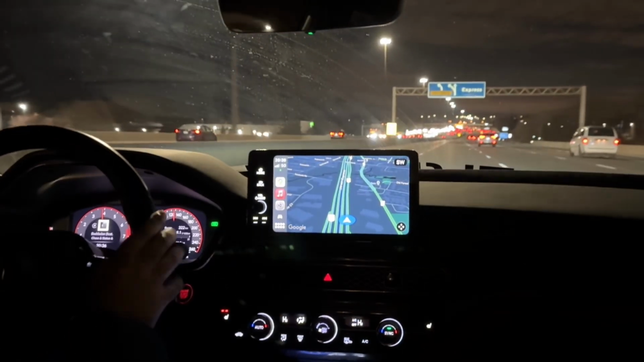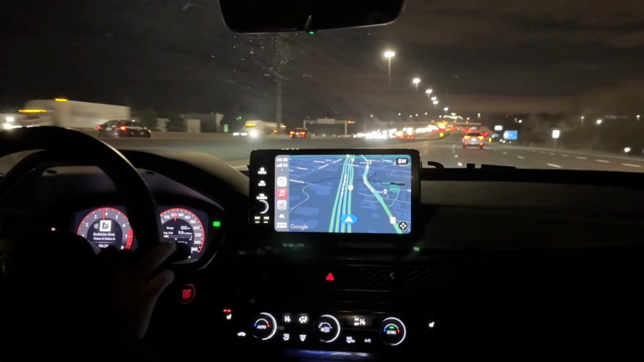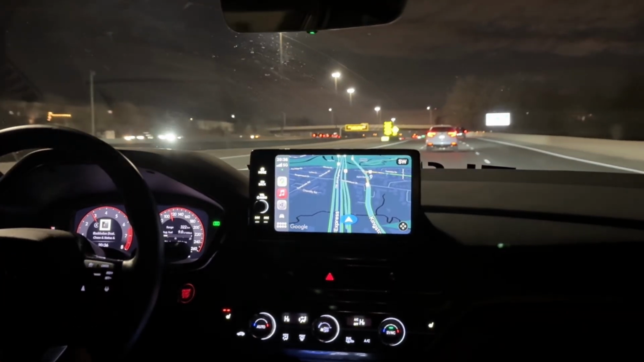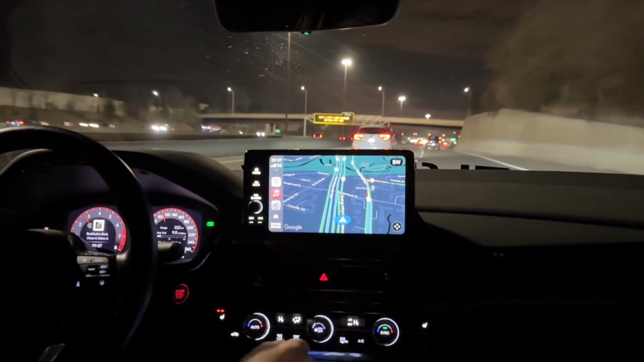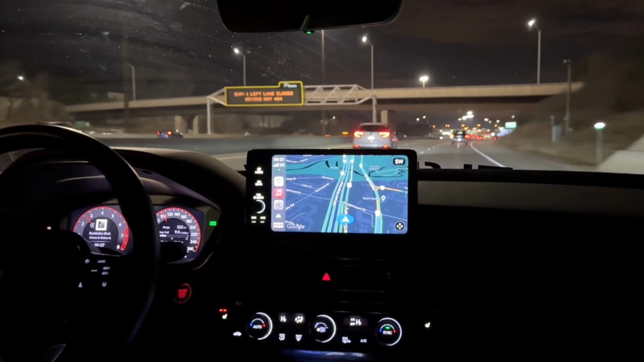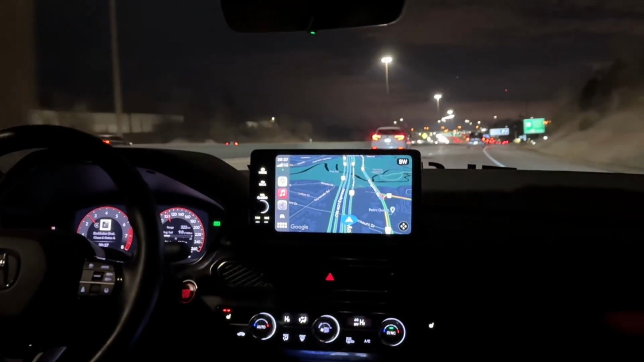Hopefully you got to hear the exhaust. I think it sounds great. But yeah, we hit an undisclosed speed there, obviously. We're not going that fast. As I've said in every video about this car, it's very much not a fast car, so you can't really expect to be going any crazy speeds.